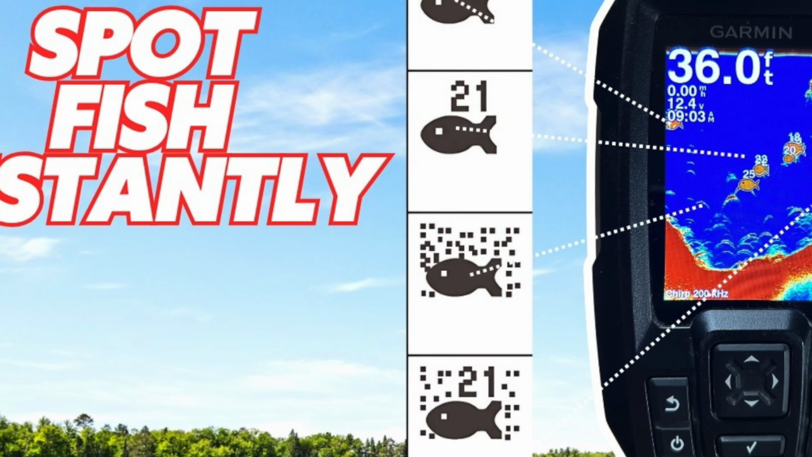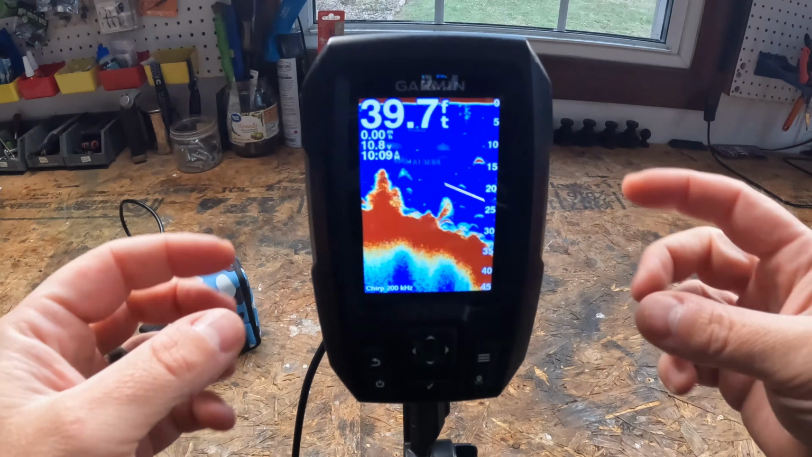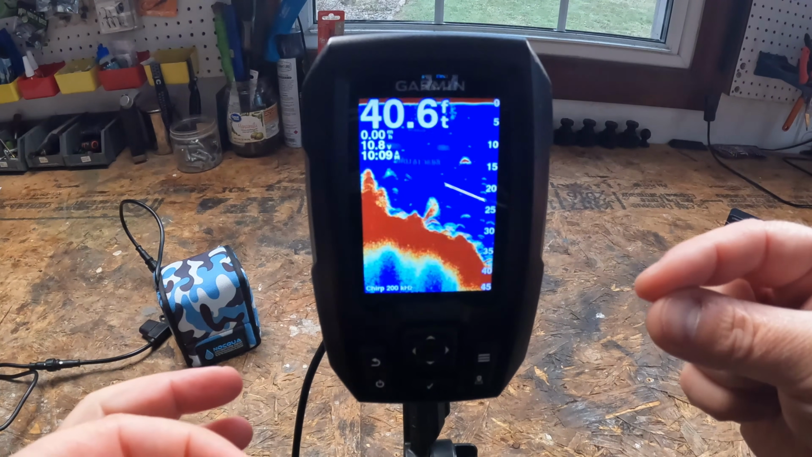Today I'm going to walk you through a beginner-friendly guide on how to read your Garmin Striker 4 and also utilize a function most people don't know exists on this unit, which is the Fish ID. It's going to help you get on fish faster. I'm going to show you how to do it. Let's hop in.